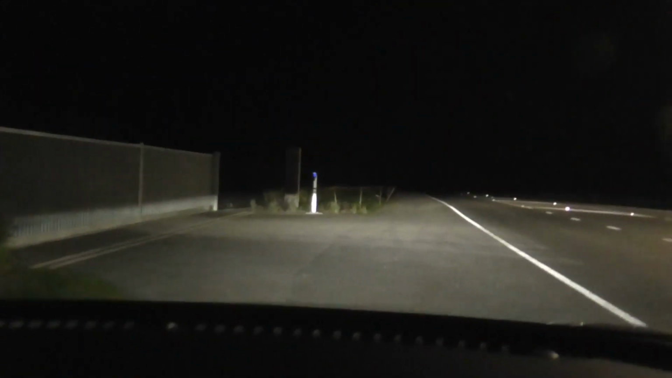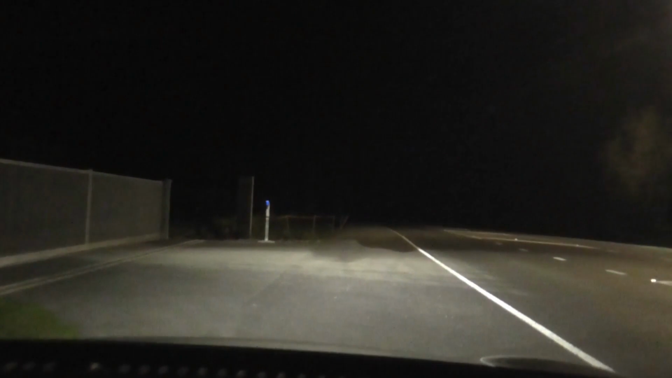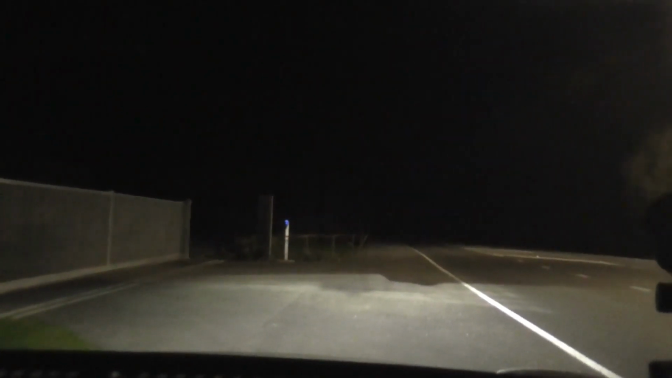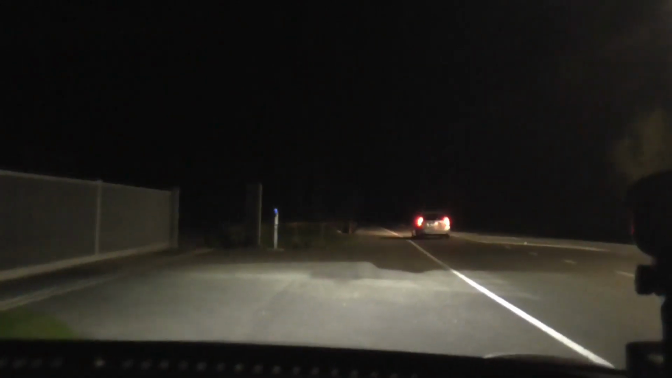If I adjust it to say 3, you can see the light will drop down, go to say 4.5, or go down even further. So you can set your height according to how much load you've got in your car. I'll go back to 0 and back it goes up, so that's handy.